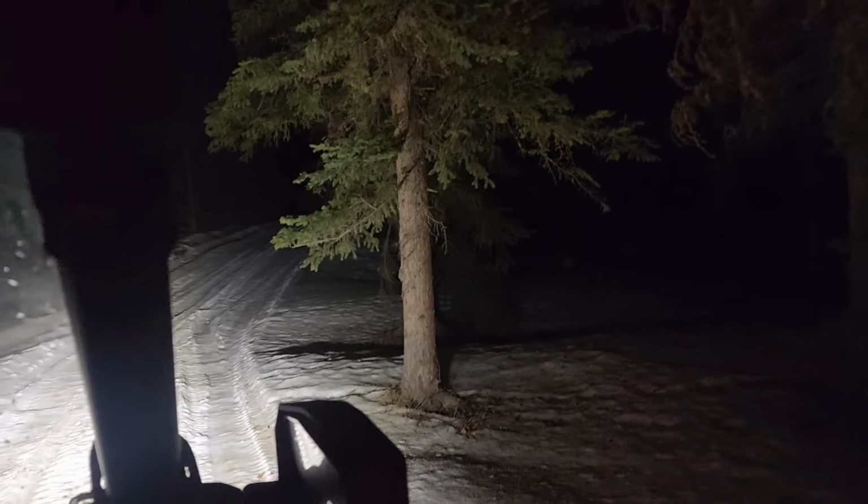Tree. Don't turn, bro. In one of the other videos I have, you can actually see us backing into a tree. Oh, I was reminding the audience that there is a video out there where you backed into the tree. Hold on. Ready? Ready.